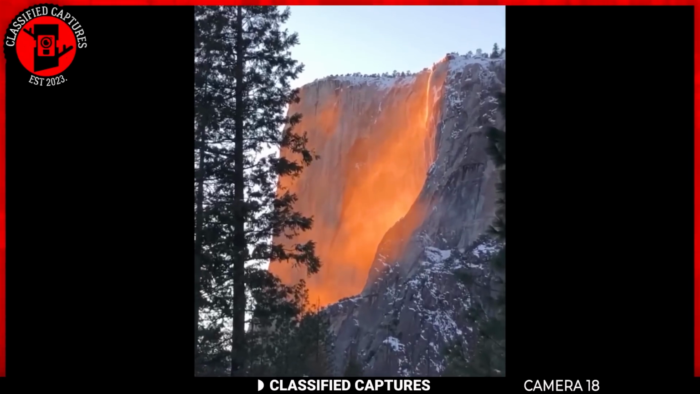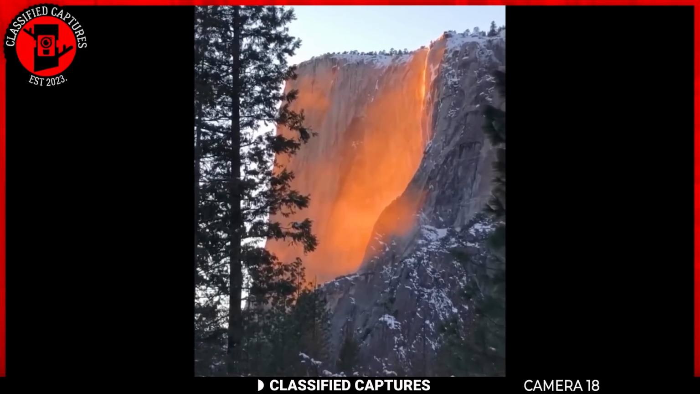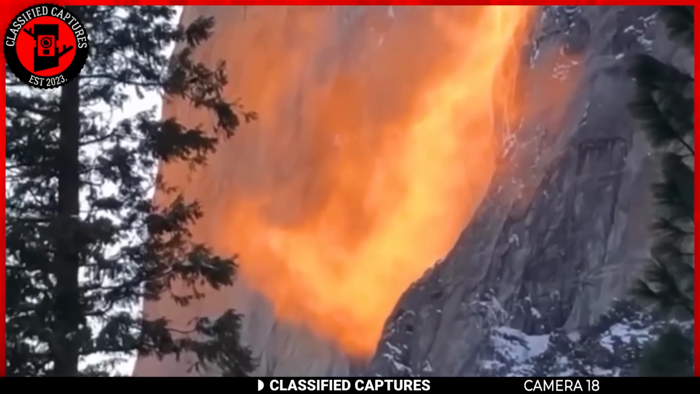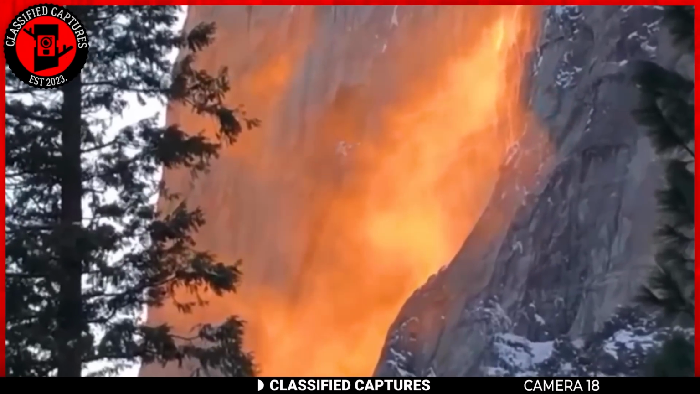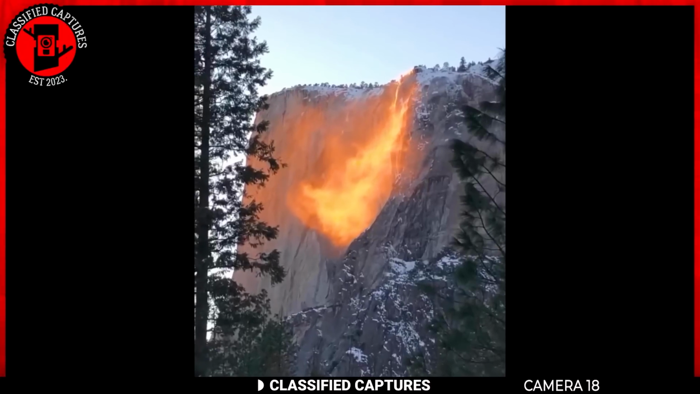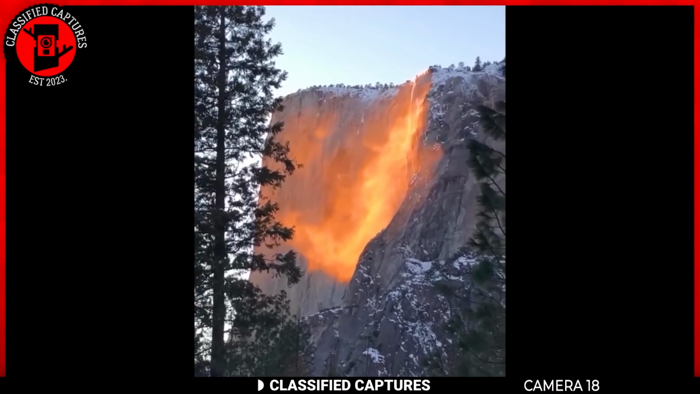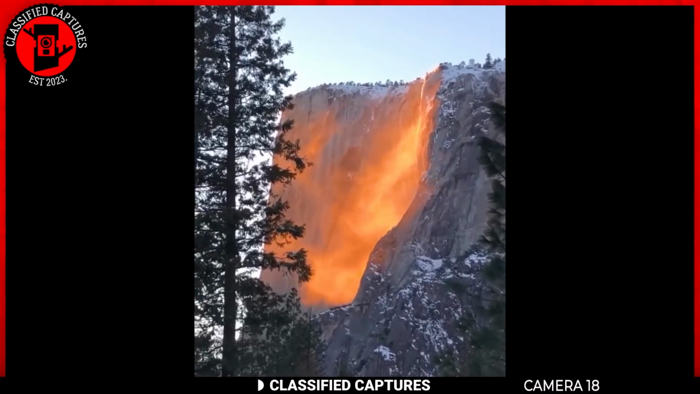This is the legendary Yosemite Firefall, a spectacle that occurs every year from mid to late February when the sunset hits Yosemite's Horsetail Fall at a particular angle, giving it the illusion of a molten lava-like stream of fire. The contrast between the bright orange and red hues of the firefall and the dark, rugged landscape of the mountain creates an awe-inspiring vision that's hard to replicate.